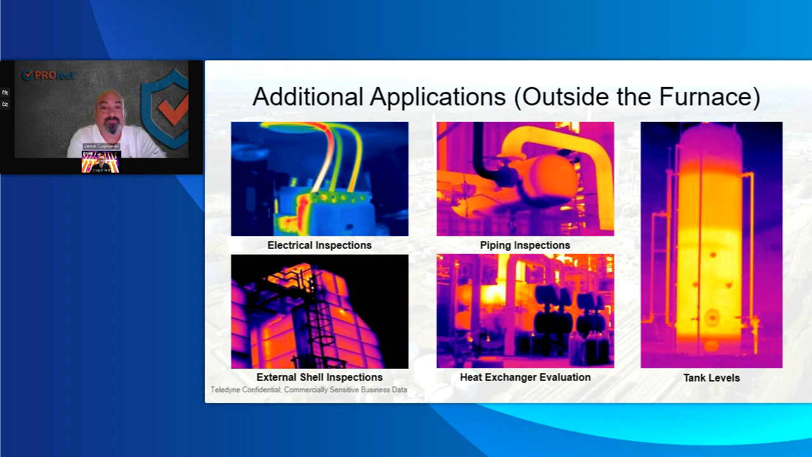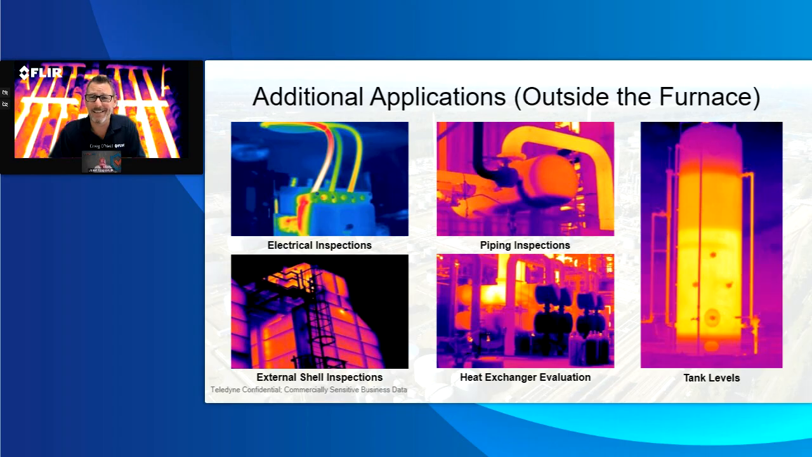Yeah, I mean, like I said, it's a wider range. In essence, anything that can cause temperature change, anything that can change the surface temperature of something, whether again it's a roof with moisture issues or a tank or electrical failure. So yeah, it's a huge wide variety of what we're able to do with the technology.